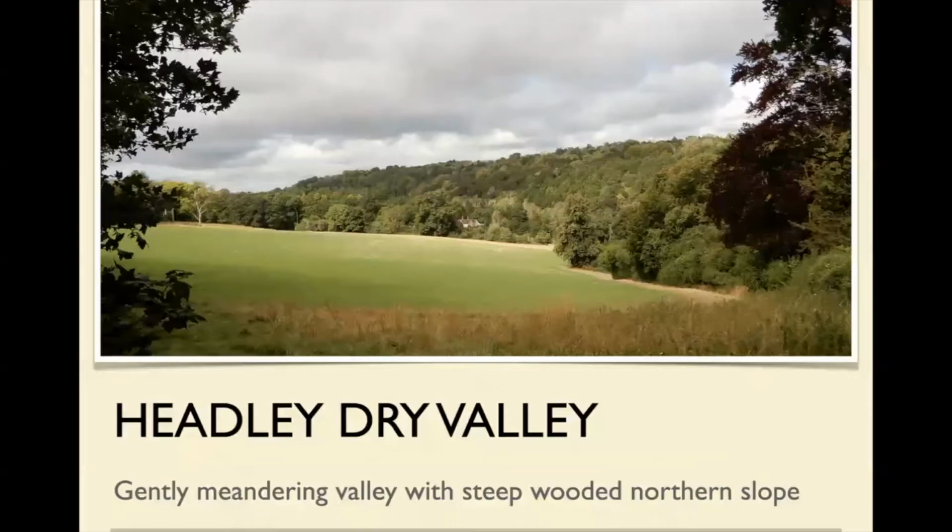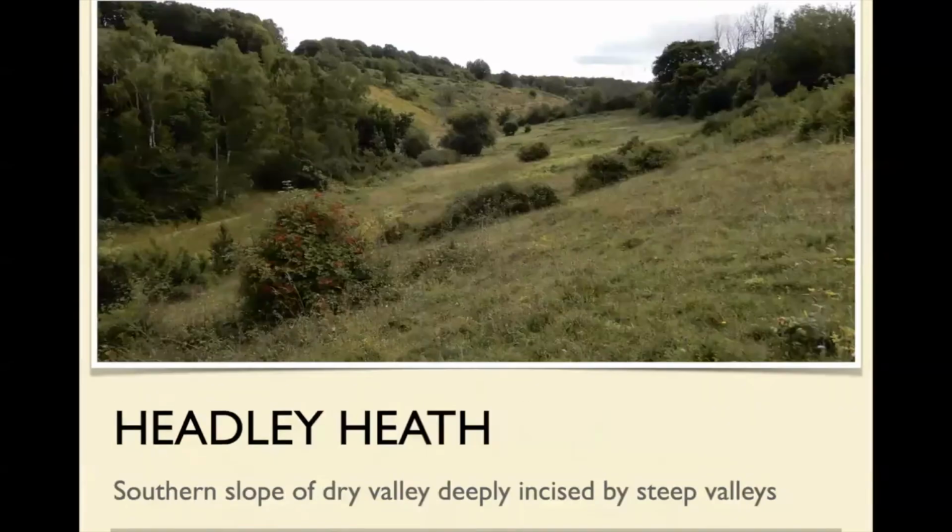So this is the Headley Dry Valley. Again, much the same as Polesden Lacey on the other side. There's the south-facing northern side of the valley, so steep, smooth, and gently undulating. And here are some of the steep valleys running down towards the north on Headley Heath.